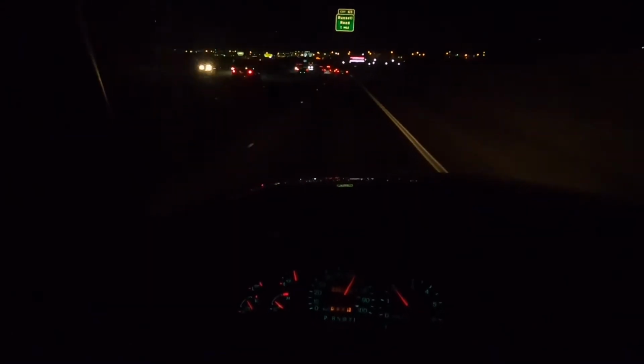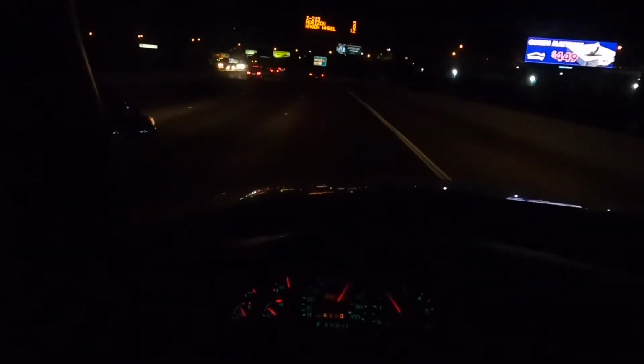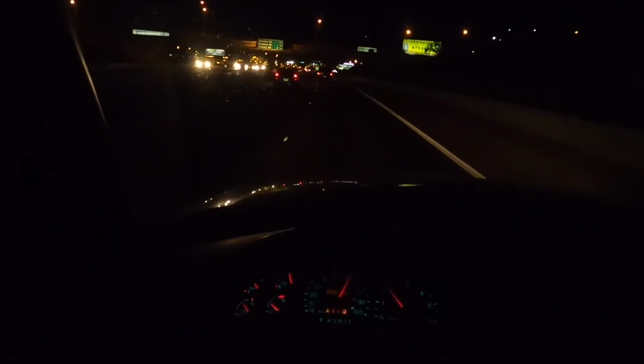But it is stable. It's high, but it's stable. Feels planted. But the steering is abnormally light, and that's something that I'm not a fan of. I feel like it should be a little bit heavier because of the type of vehicle it is. So it is a little bit of a letdown, but I do like the hydraulic power steering over the electric. It feels less artificial. So that's something I like.